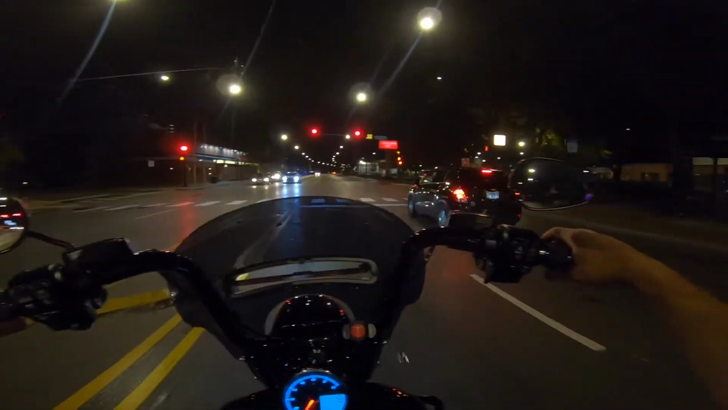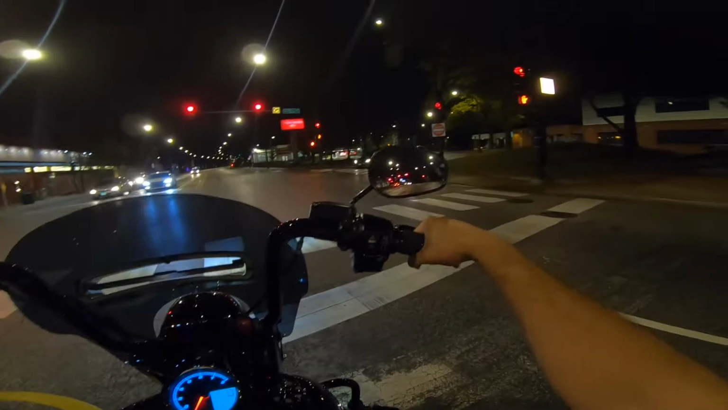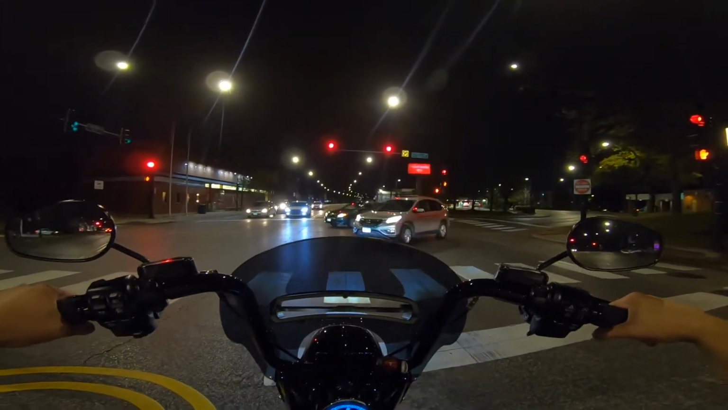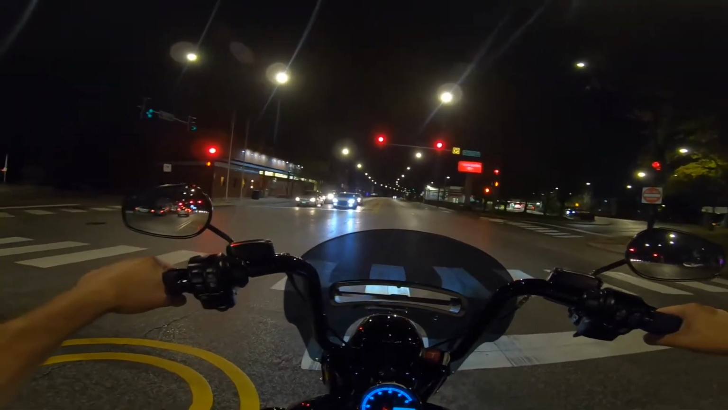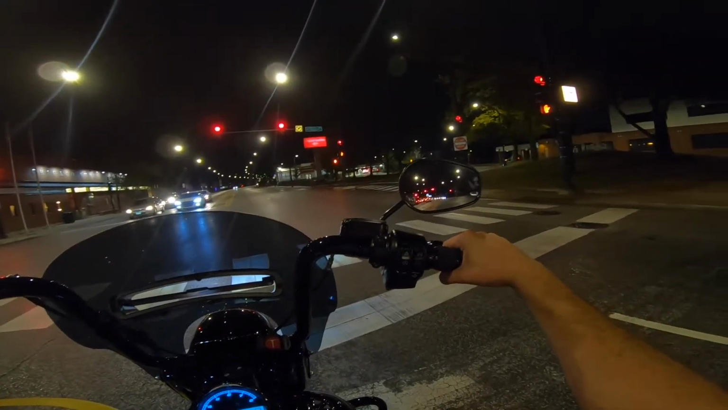I don't know what that guy just gave me the peace sign for. I thought I might have known him, but I didn't know him at all. I don't know if he was just trying to give me a little shout out for the bike or what. Or maybe he's like, why the hell are you riding a motorcycle out in these wet roads? It rained a little bit earlier. It's not raining now. Obviously the roads are still damp and stuff, so I'm just gonna take her easy.